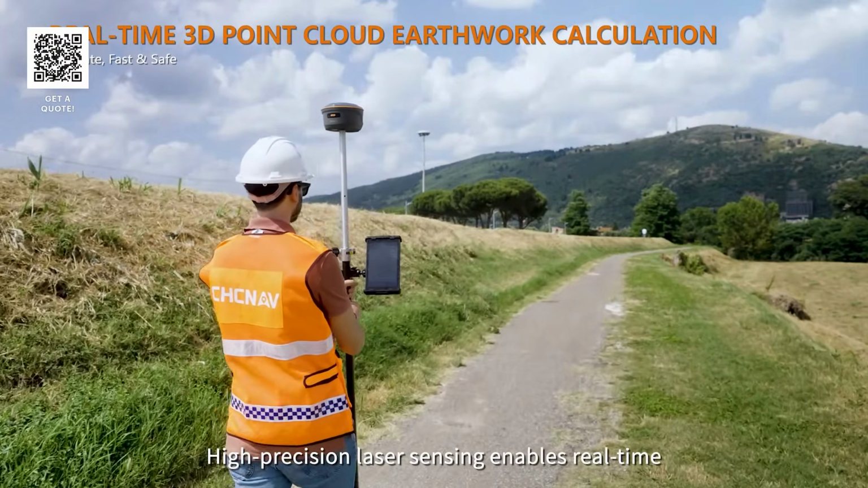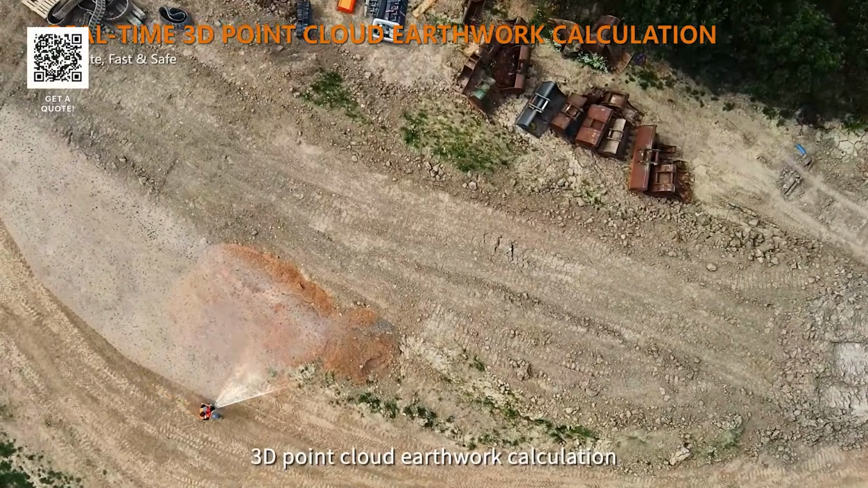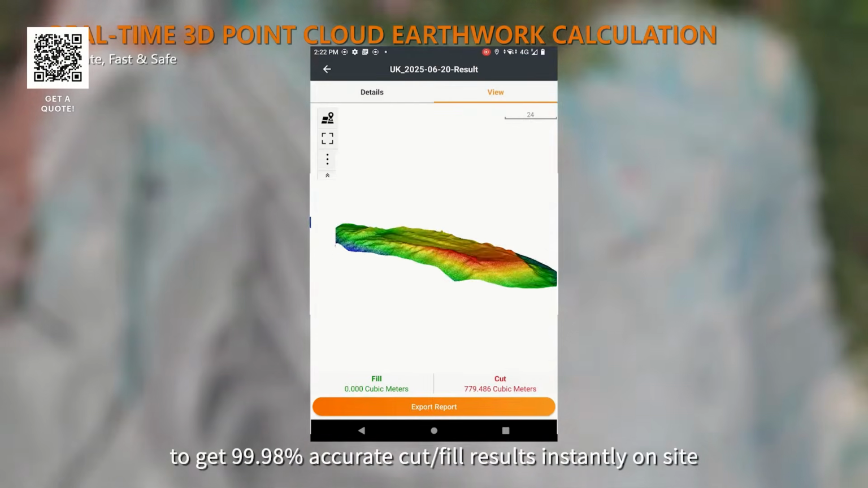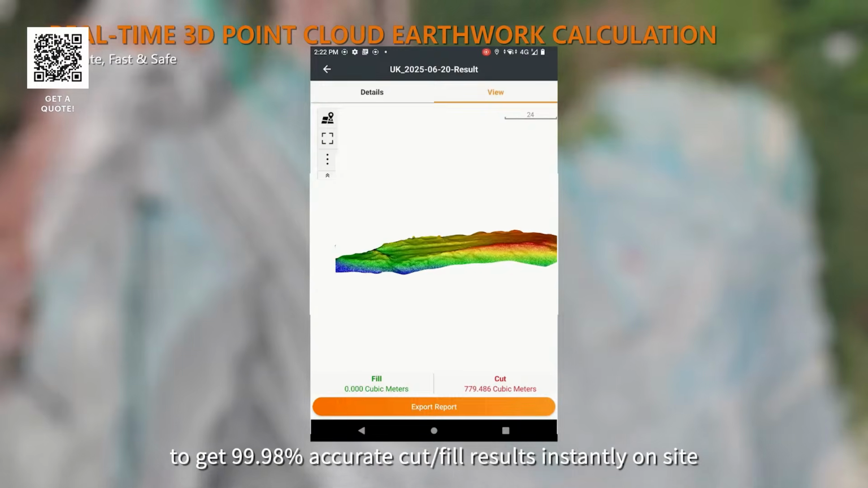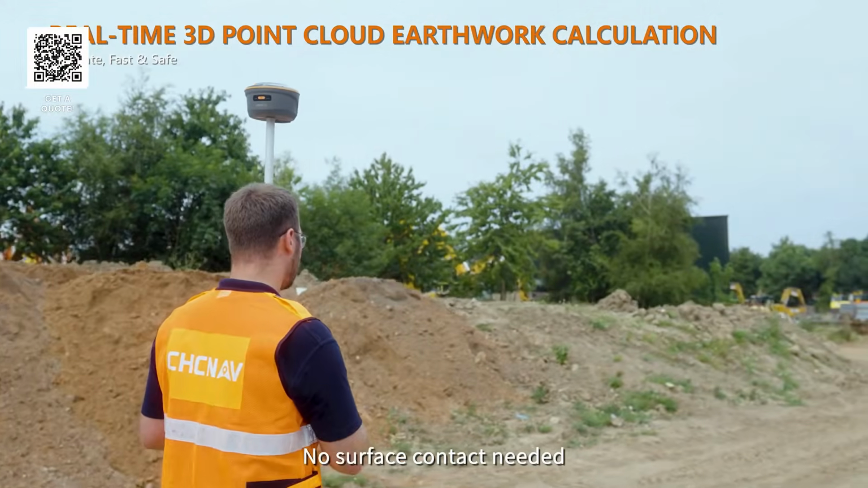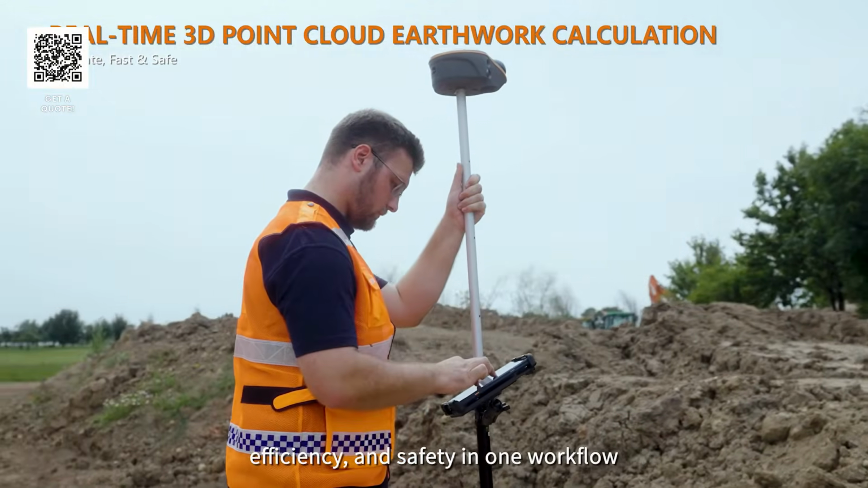High-precision laser sensing enables real-time 3D point cloud earthwork calculation. With Landstar software, just scan and define boundaries to get 99.98% accurate cut and fill results instantly on site. No surface contact needed, combining precision, efficiency, and safety in one workflow.